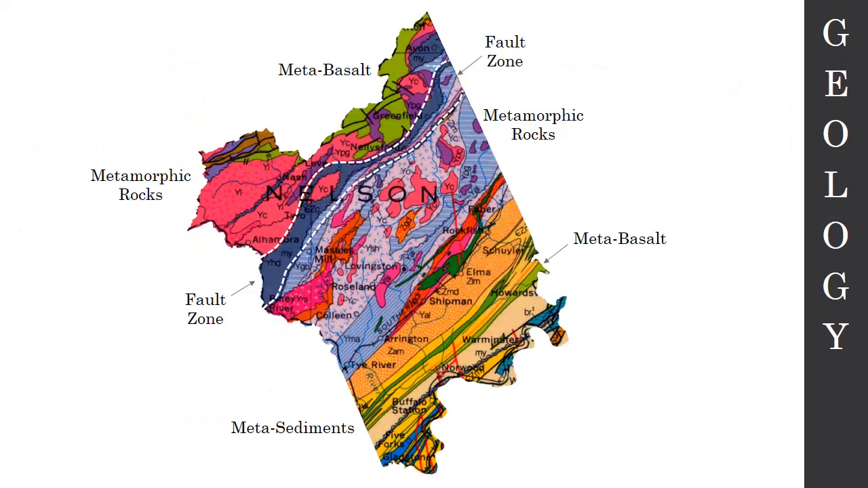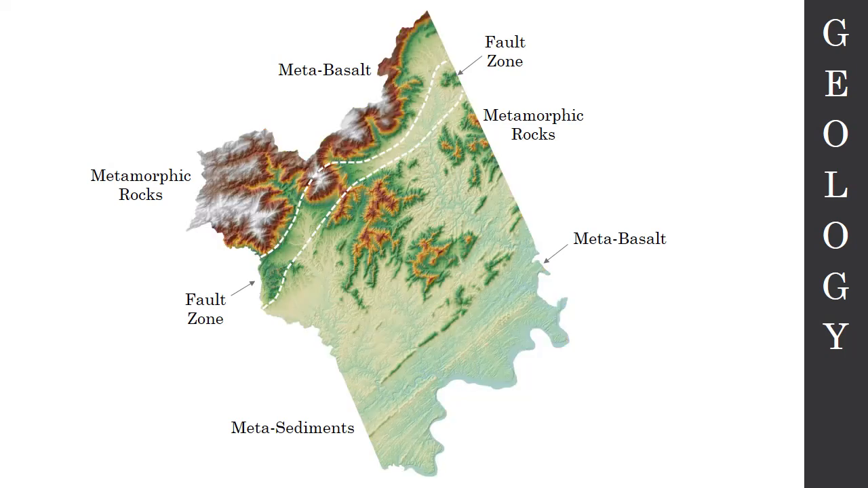All right, so let's go back to our geologic map. Lots of different varied rock types, all sort of the same rock type, but different types of minerals. That really determines what the topography is going to look like. So if we strip off the geologic map and just look at the LIDAR, this is a DEM of Nelson County, you'll notice a few things. There's a couple of things I really want you to look at here.